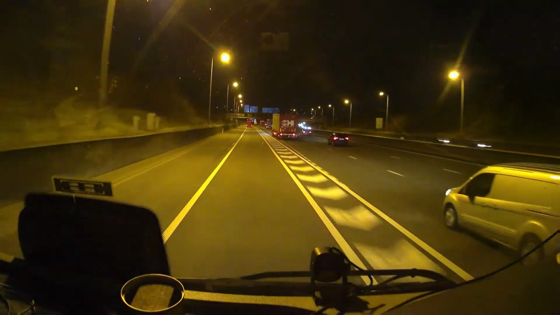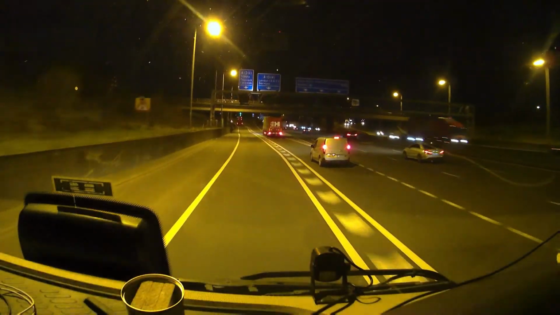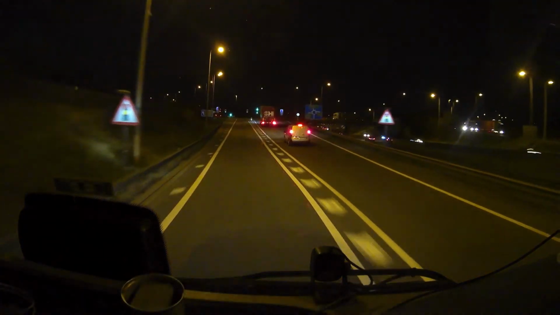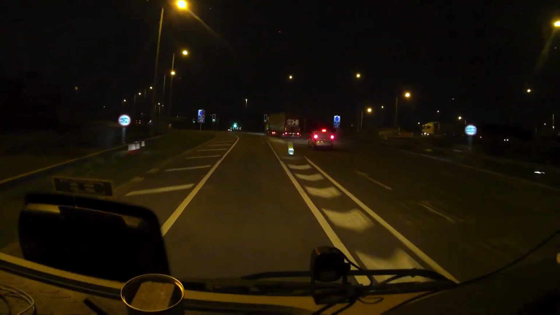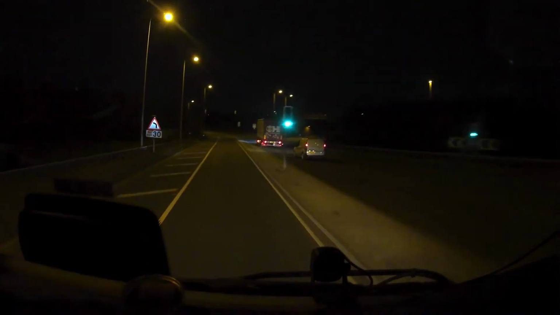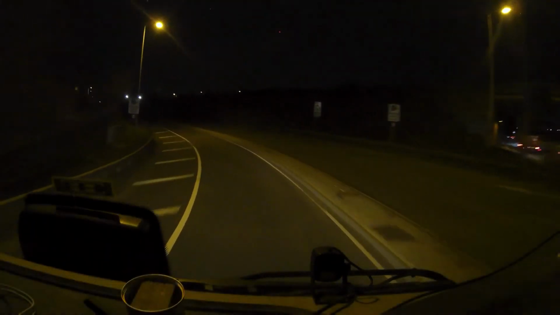A long sweeping bend here. It's heavy, so I'm slowing down a bit. I'm not going to batter my way through. As I go through here, I've got to get into that lane fairly sharpish.